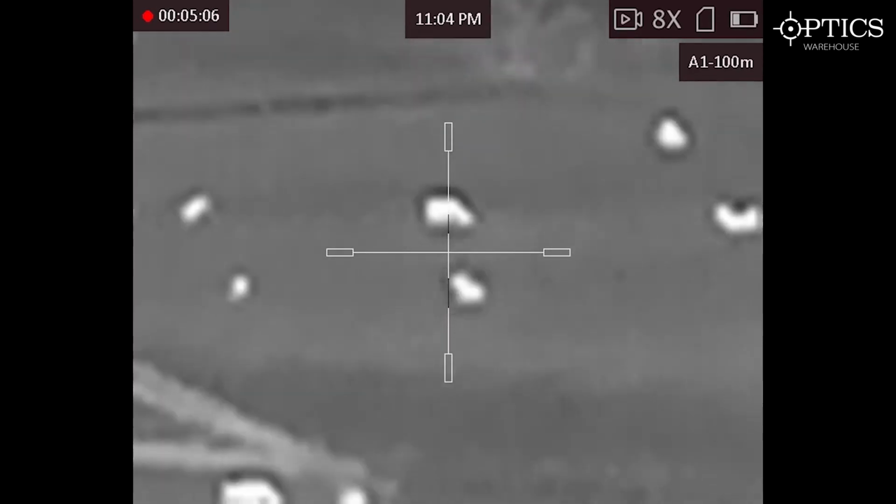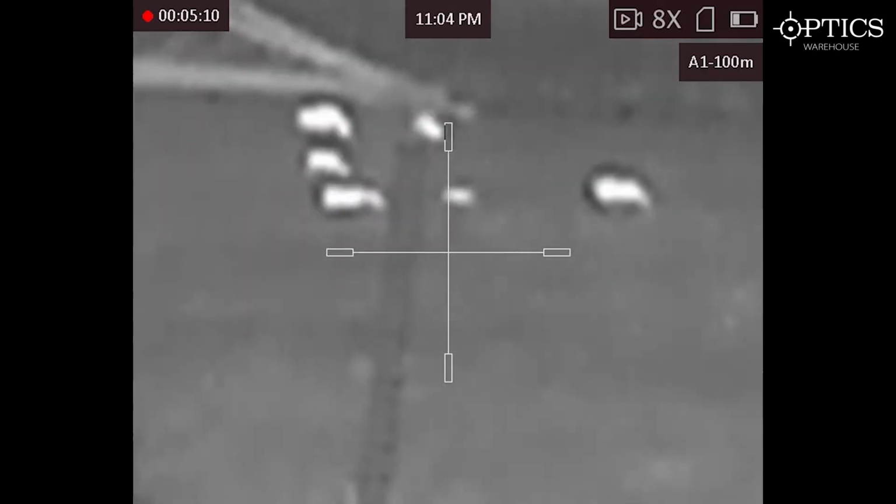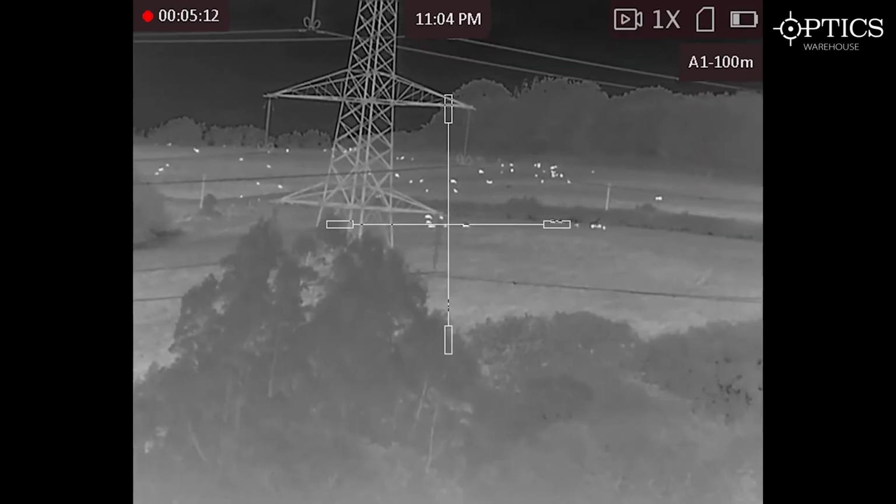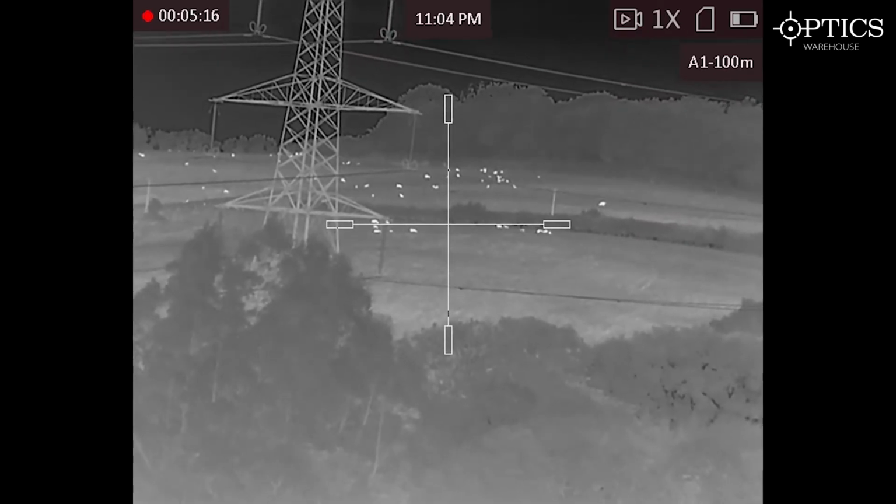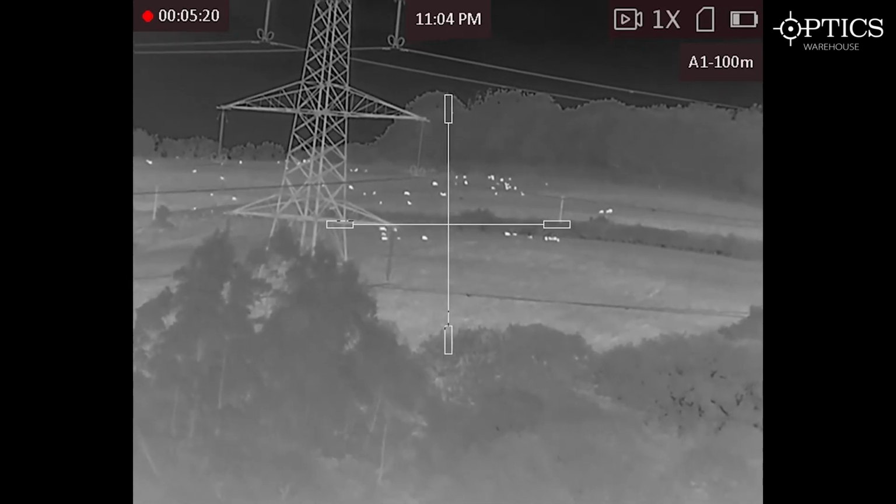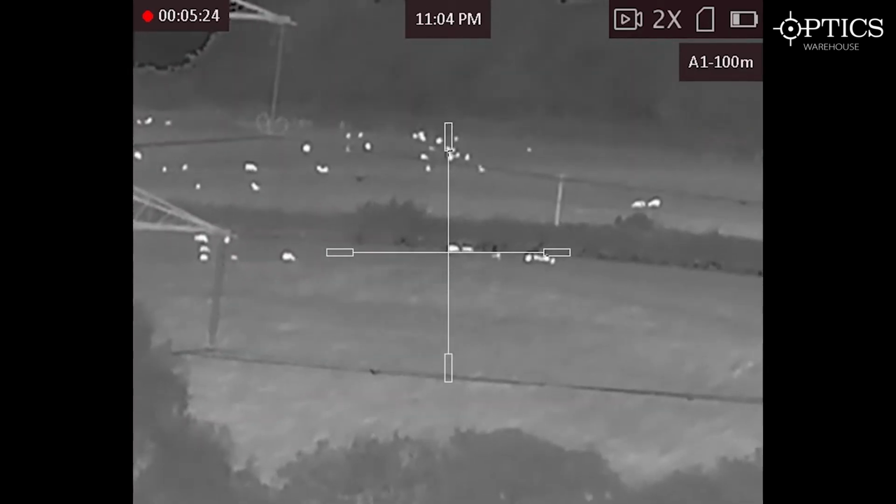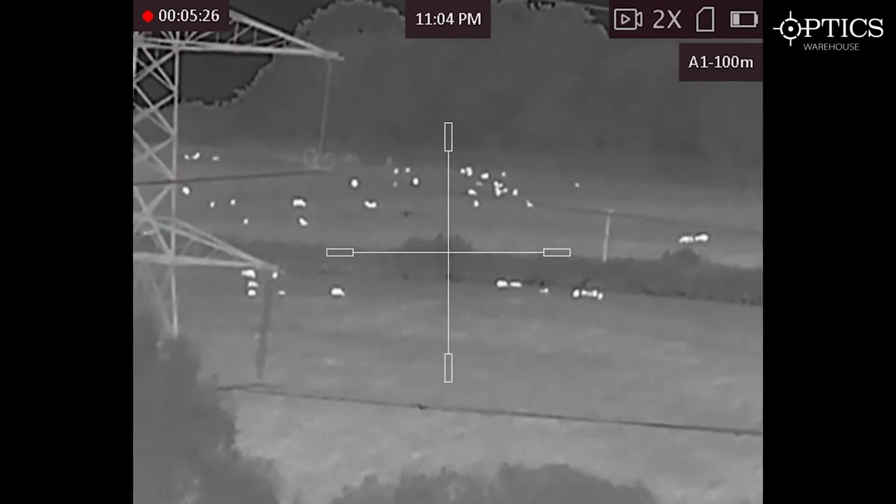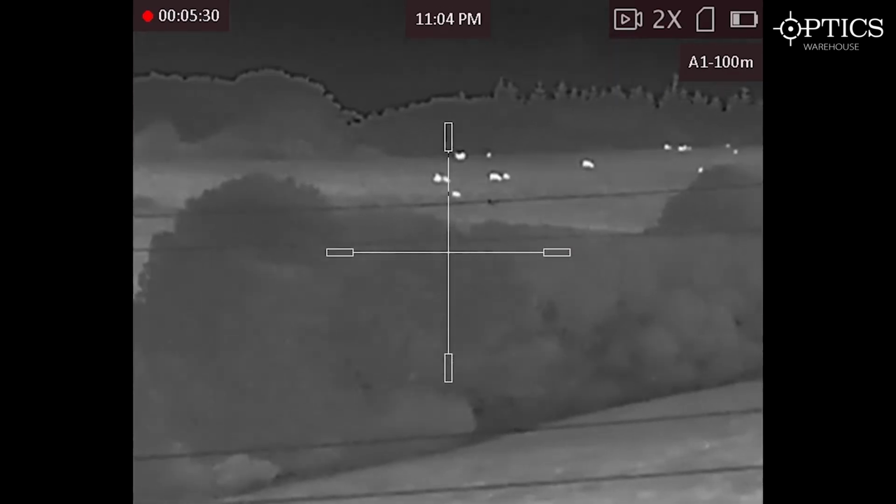I mean, if you're shooting foxes at 800 meters, fair play, it's not something I'd recommend though. And we just go back out, and there you go, you can see the true definition of the actual target itself. If you wanted to, of course, you can go on to the picture-in-picture. Unfortunately, I can't show you that in the recording, but you can go on to picture-in-picture if you have that already set up, and that magnifies up as well. But you can just see the definition, just scanning around those sheep.